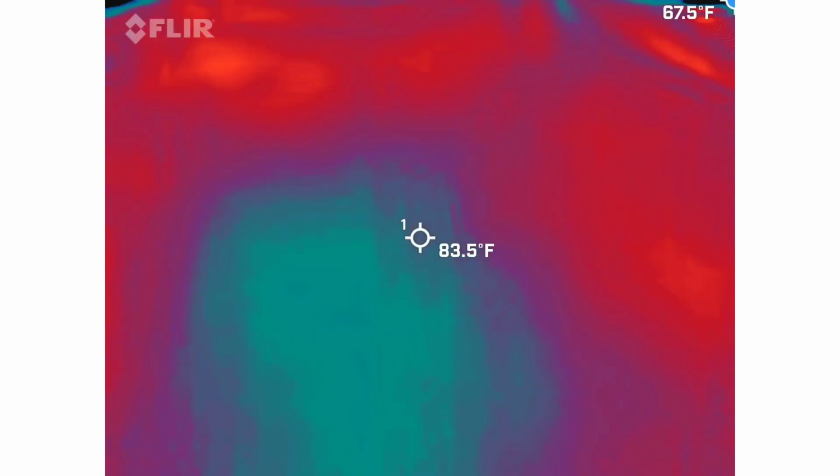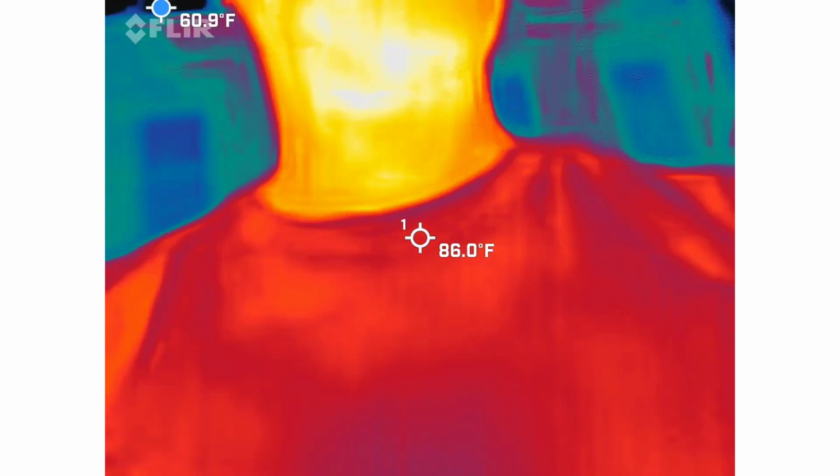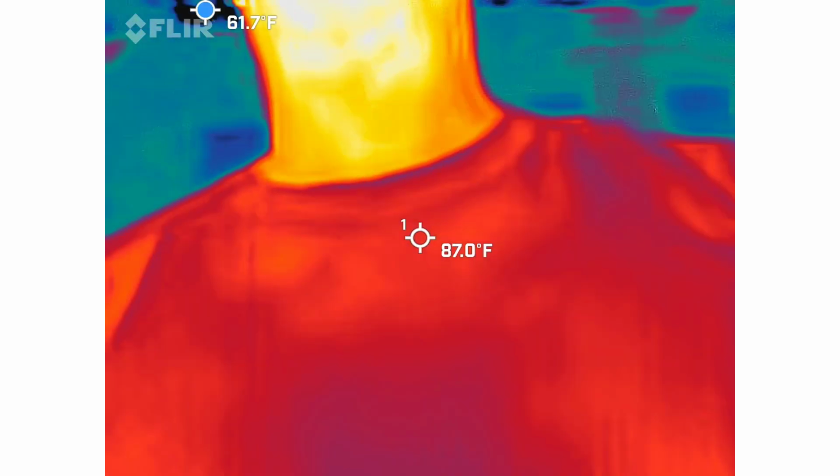So what does that mean for you? This is actually what firemen use to help save people. Like, this is the real deal. Okay. So you should be able to see me in there. I'm the red, orange, and yellow guy. Right. We're looking for cold spots with this, literally.